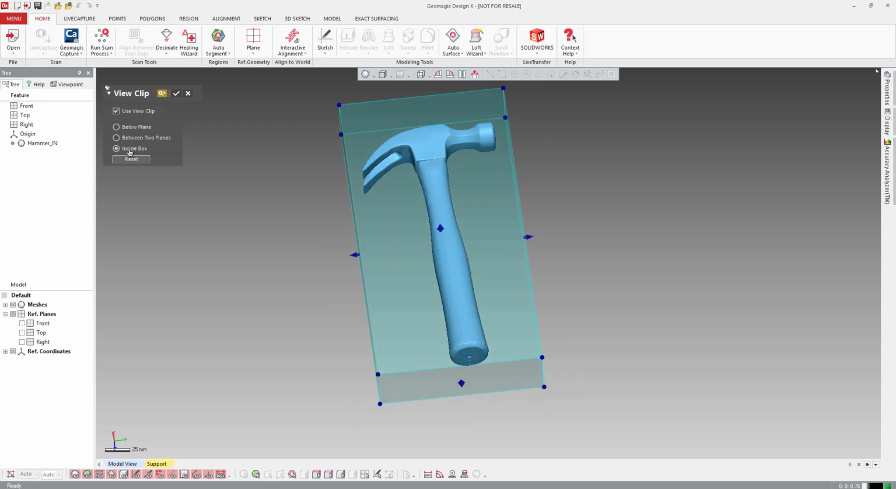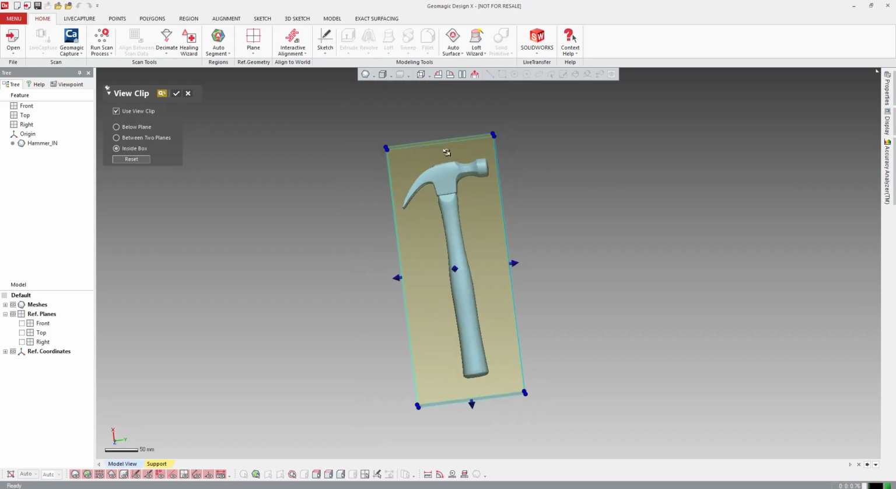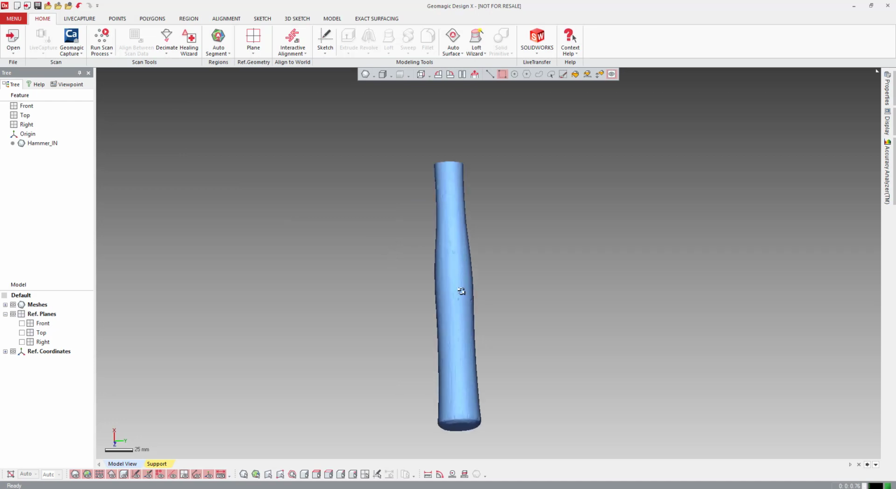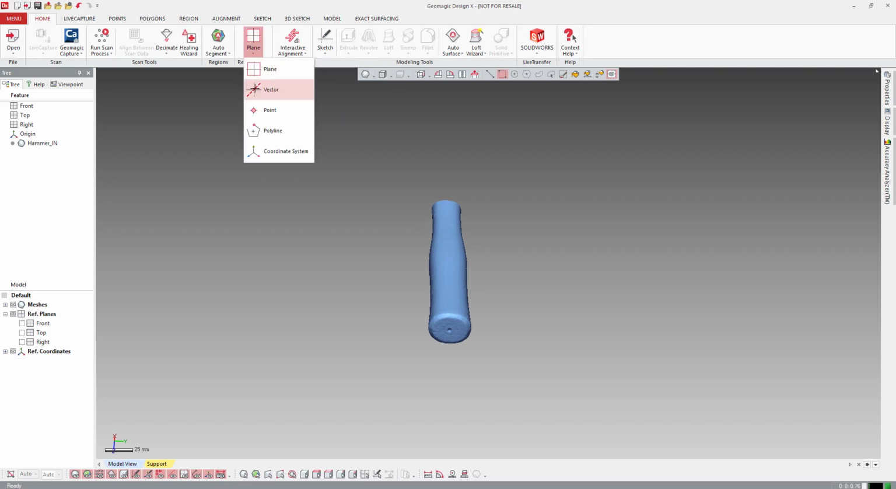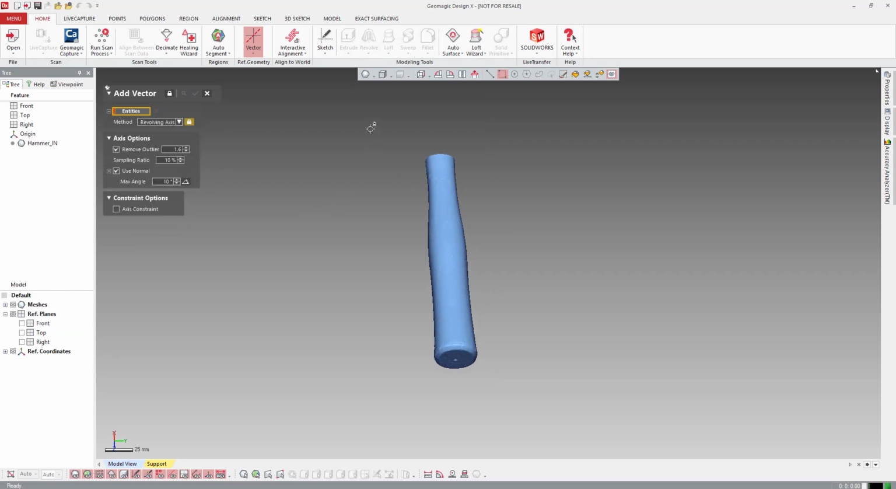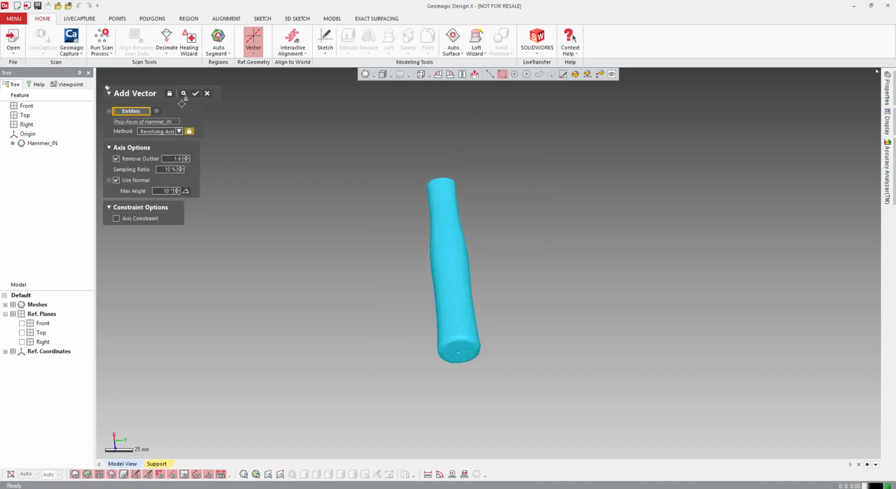So let's do an inside box here, which is my favorite view clip, because it's easy to manipulate. I'm just going to chop the head of the hammer off here, and that'll just remove the data set from what we're working on. Next thing I want to do is pull out this center axis. So let's come in here and grab a vector, and then I'm just going to do a find revolving axis, and we're going to highlight the whole thing and let DX figure it out for me.